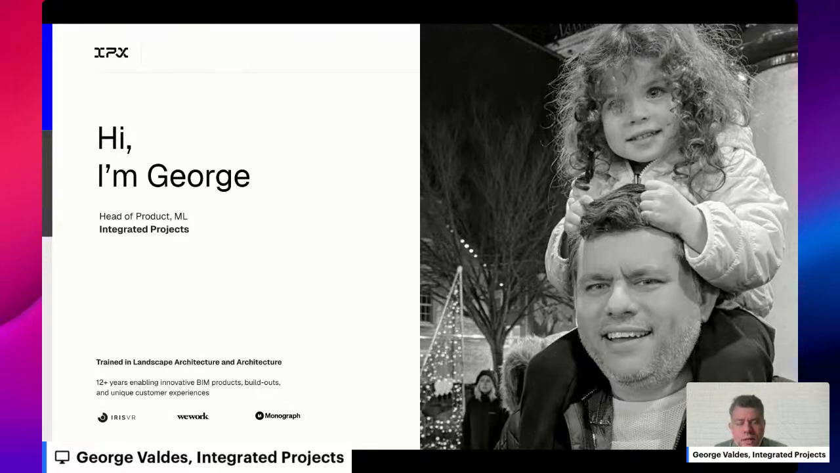Companies like Iris VR, WeWork, and Monograph. And in almost every instance, there's been this challenge of visualization, representation. And so I've been able to cut my teeth, in some sense, working on bringing to market very interesting BIM products that help to improve productivity across the industry, as well as getting, let's say, hands dirty, deploying some of what we're talking about today on site at places like WeWork, working together with other folks to bring scan-to-BIM processes into these kinds of build-outs, as well as other use cases all the way to even sales, which is kind of fascinating on its own.